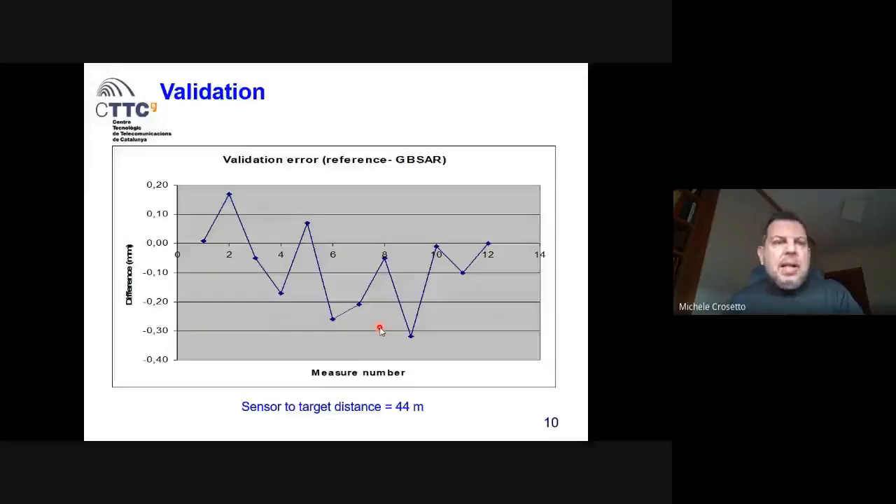The difference is between minus 0.3 and 0.2 millimeters. So there is a quite high sensitivity to displacement. We are in the region of one single millimeter. In fact, this could be a more complex discussion. It depends on the quality of the targets, etc. But in good conditions, this technique can measure a single millimeter.